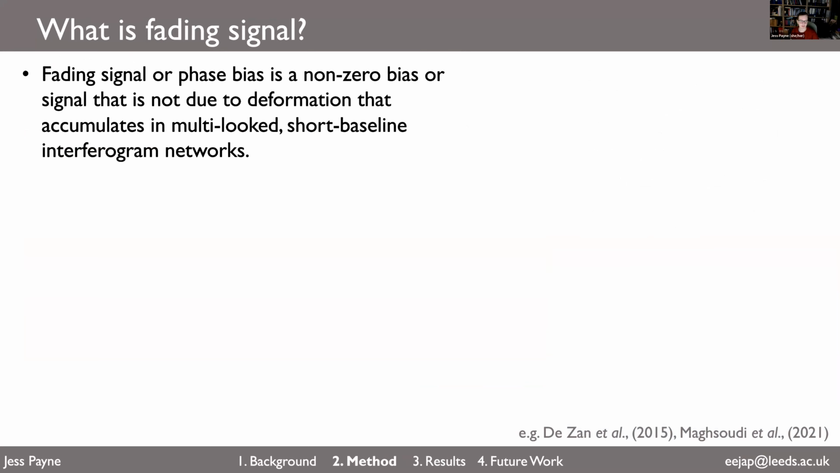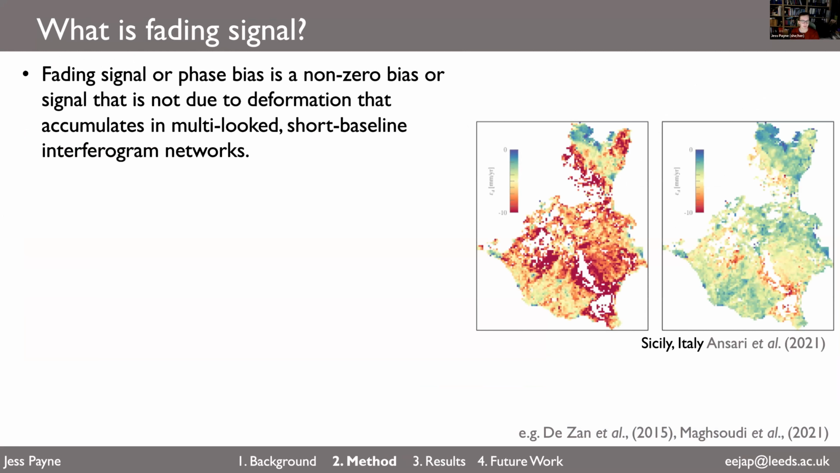So, moving on to our final section of fading bias, or fading signal. I mentioned this before, but what is this phenomenon? Those who work in InSAR might be more familiar, but this bias is a non-zero signal that's not due to deformation that accumulates, particularly in multi-look short baseline interferogram networks, which is what we're working with here.